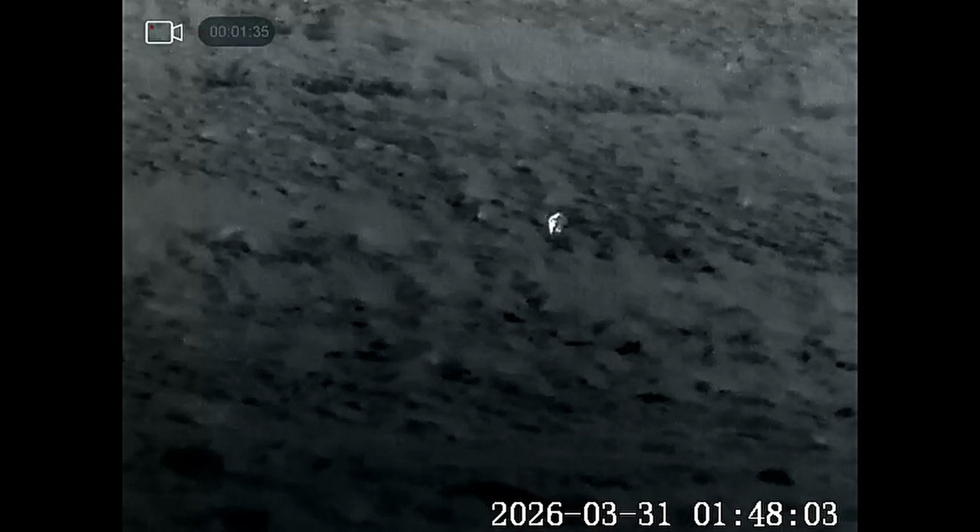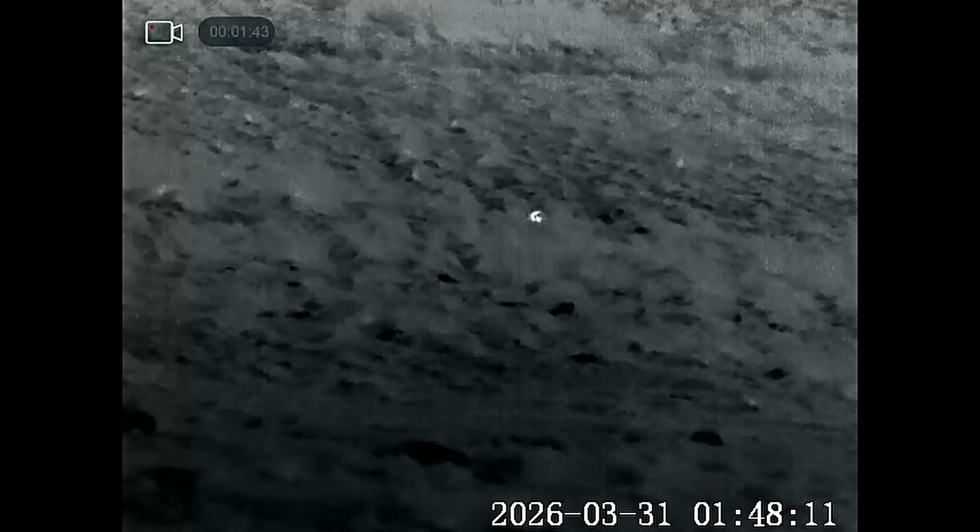Right, I saw this badger coming down. It started at the top of the wall, which is about 960 meters away from where I am, and I watched it coming all the way down. This one I see quite often. He goes right onto the top of the fell, and another place that I shoot up there, I see him coming around, and then he makes his way, does his rounds, and heads back down.